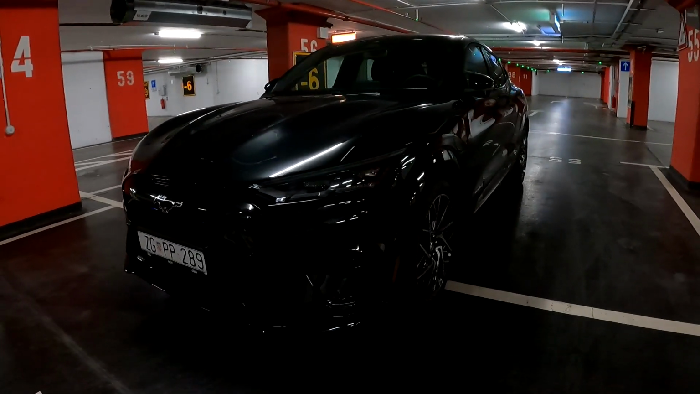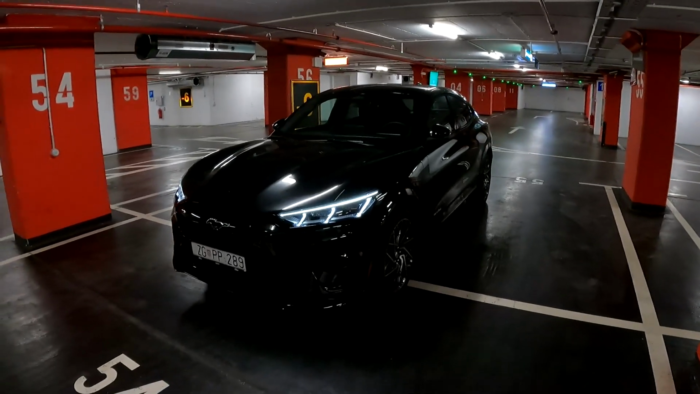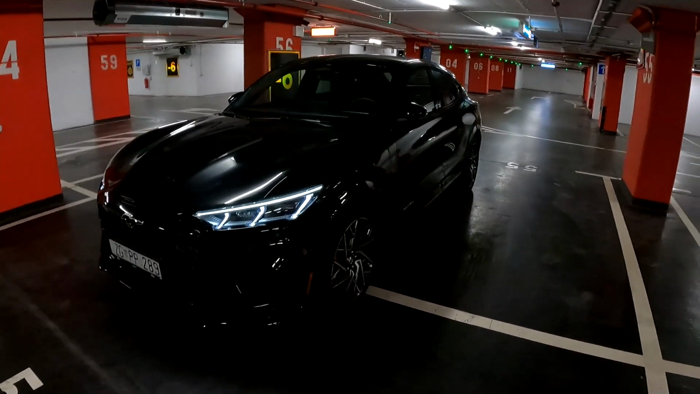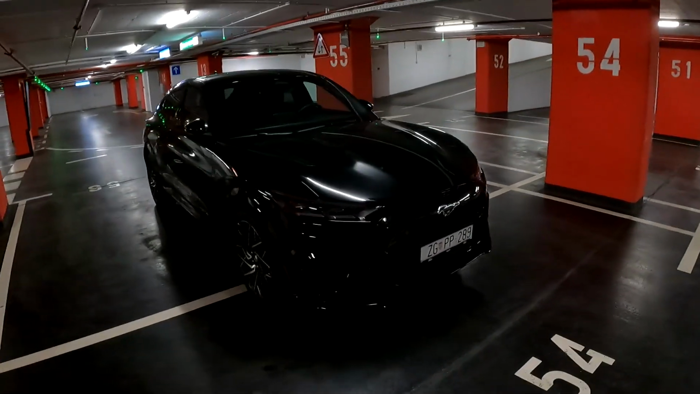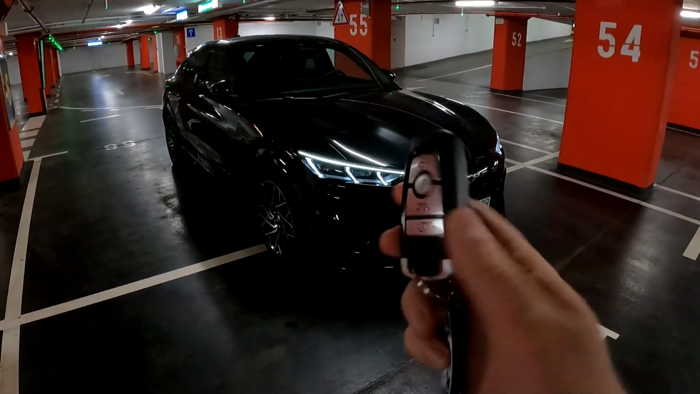Today I'm gonna show you all the details of the new Ford Mustang Mach-E GT. So this is the all new electric SUV from Ford, and as you can see we have a very special example in front of us, finished in the black color, and also this is the flagship GT model with 487 horsepower. Now this is the key.